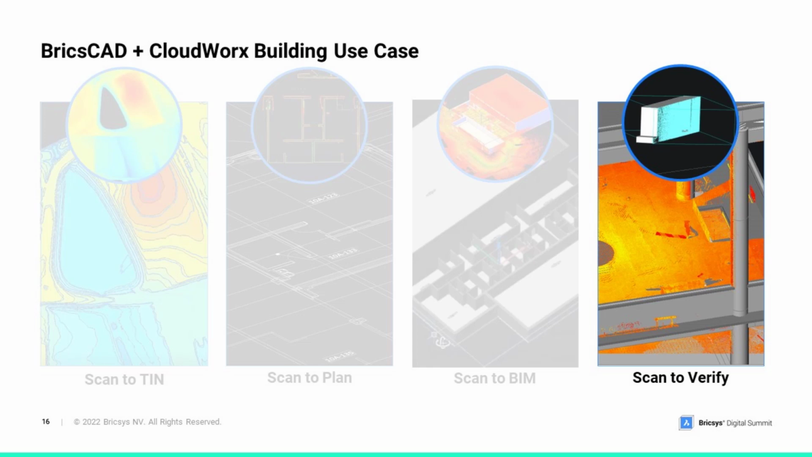So Scan to Verify can take a number of forms. You may be familiar with the idea of doing something like a clash check to see if perhaps you're running some ductwork and you want to see if you're going to run into a cross beam, or you want to see if one of your columns is going to interfere with a wire rack, something like that. But there are also some other things that you can do with Scan to Verify, and we'll take a look at a couple of these.